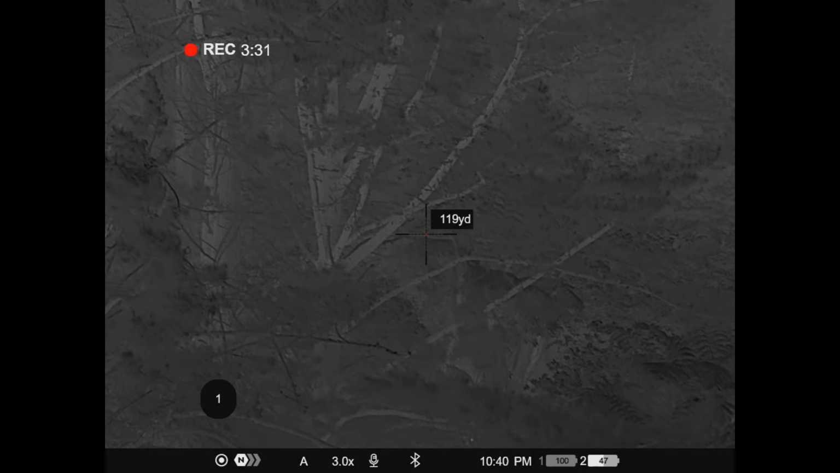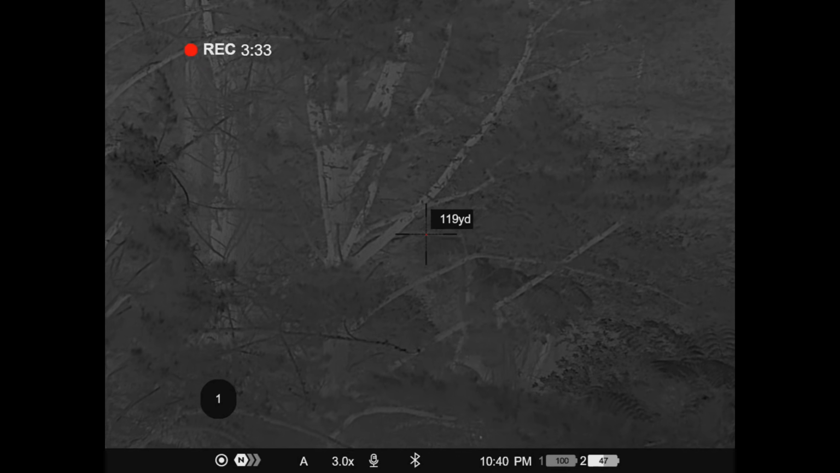Yep. Where's that other one go, that way to the left? Would have been pretty embarrassed if I missed that. It's like right there, that deer, just to the right of that tree. Is that track right there as well? Sure, boys.